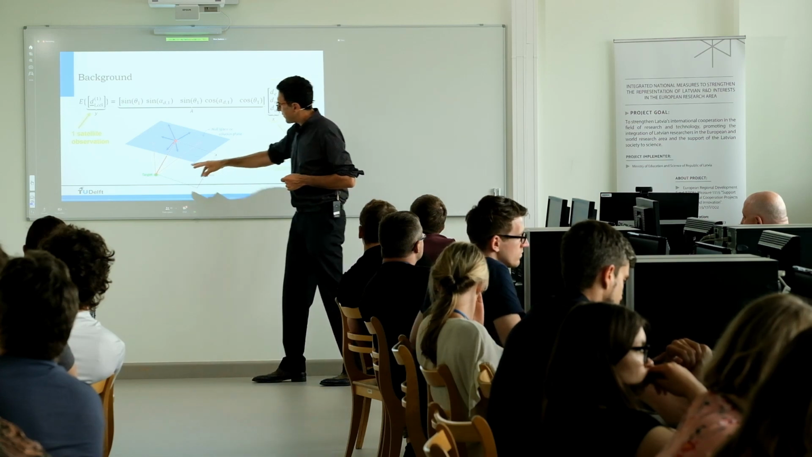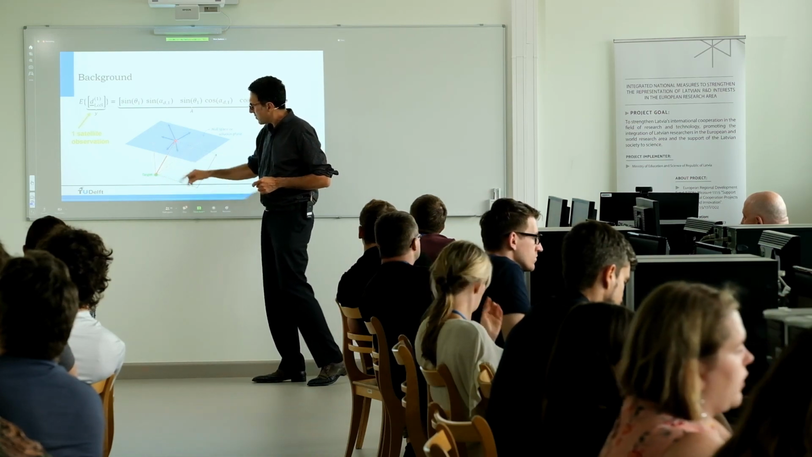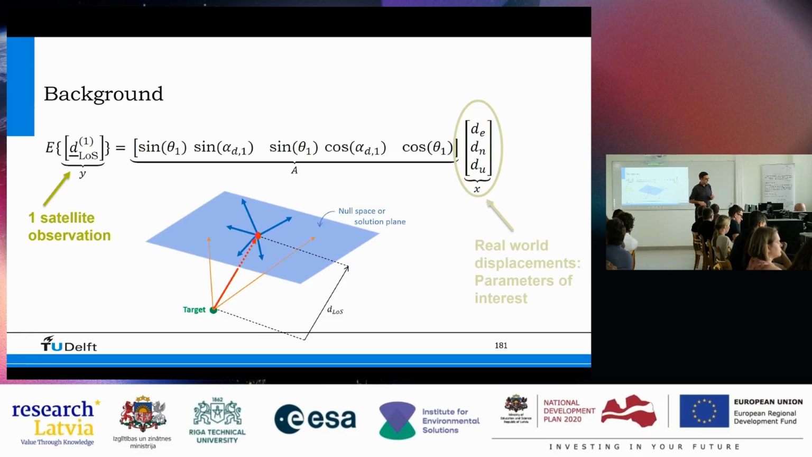So if this target moves with the red vector over here, let's say this is the displacement vector, I'm measuring only line of sight motion, so in this direction. Every point in this plane orthogonal to it, any displacement in this direction will not be visible in the satellite. That is the null space, or the null plane as we call it.